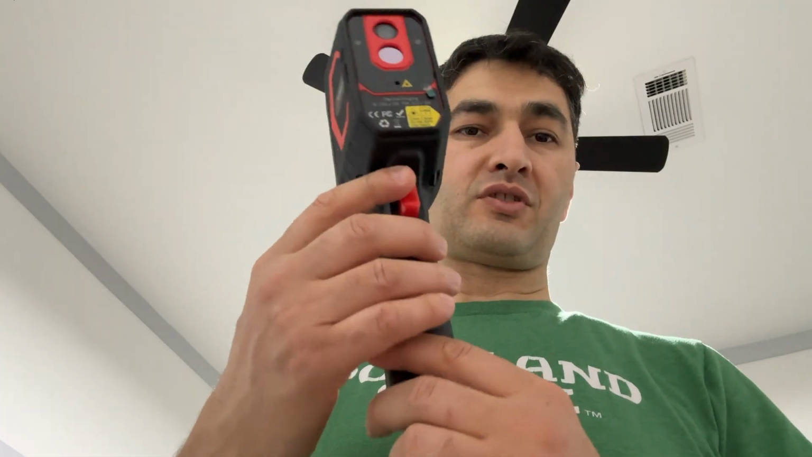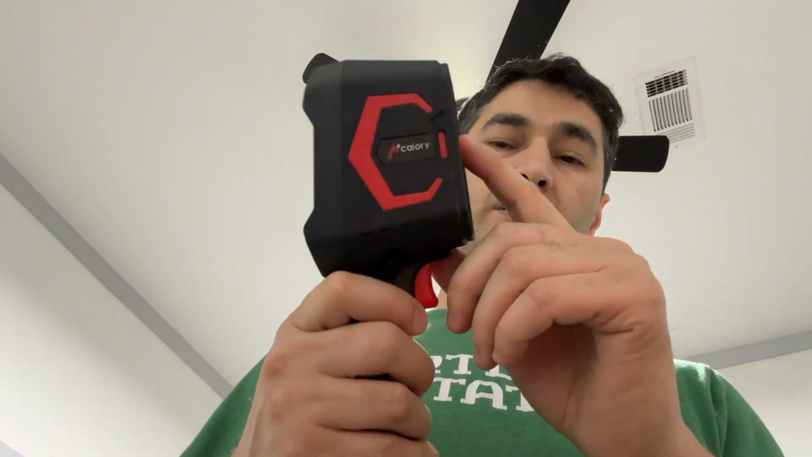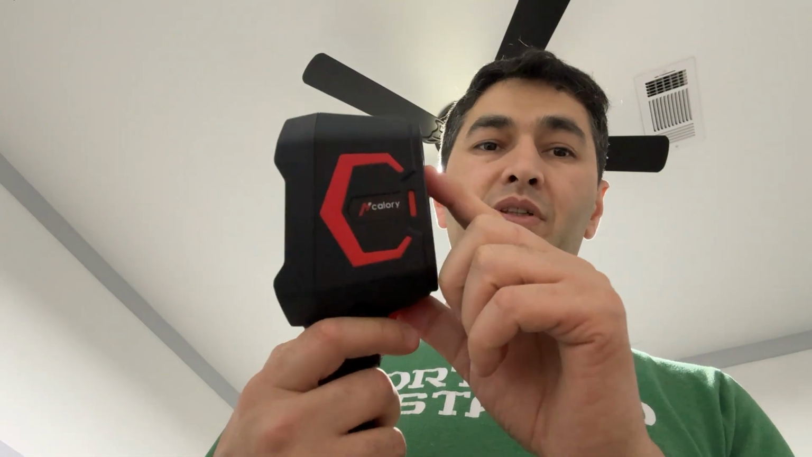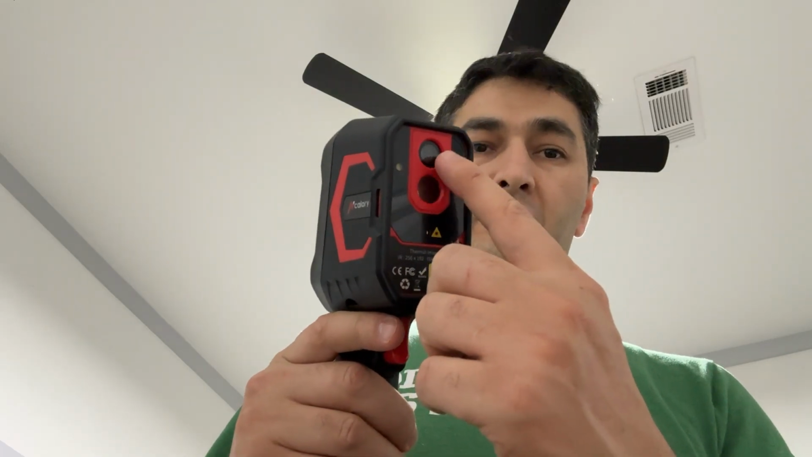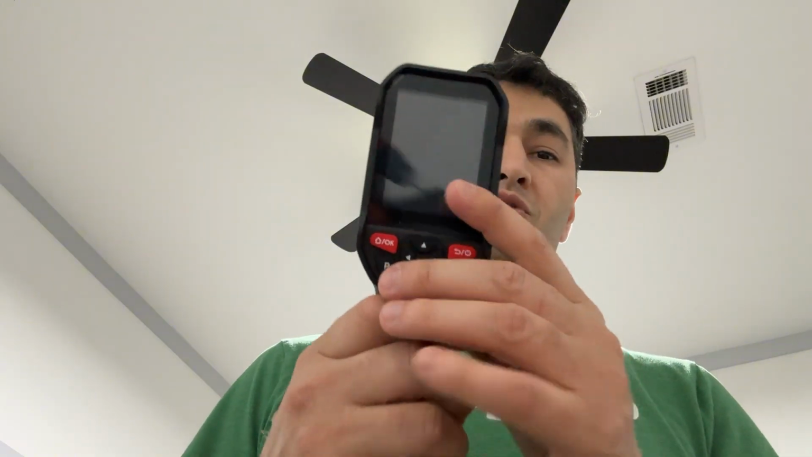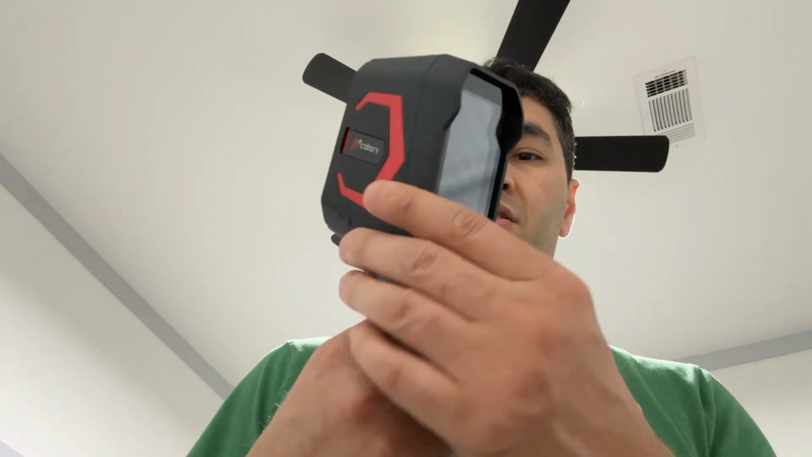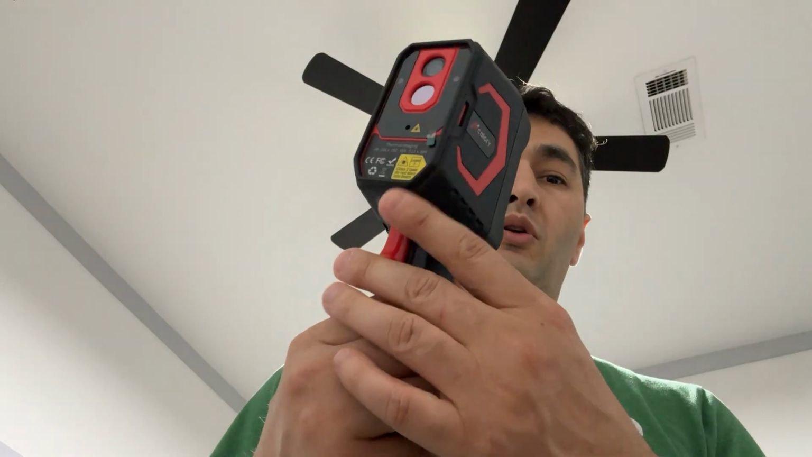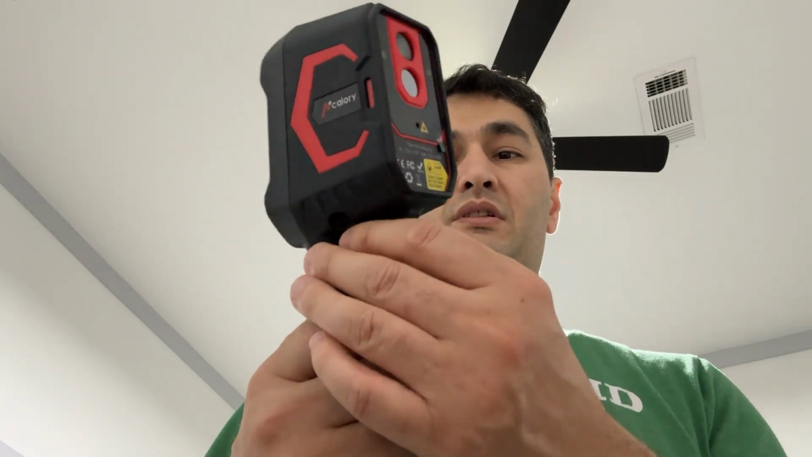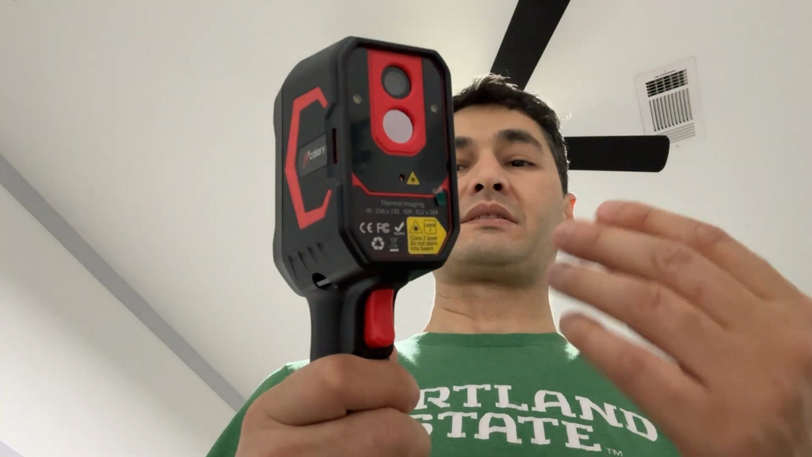I can definitely suggest this product. It's because it has a laser and there is thermal lens, and we have a great quality of the camera right there. You can either take a picture or record a video. You can change the image mode, at the same time color palette. Basically you can see what's going on around you, like if the temperature is increasing or decreasing. You can put an alarm. If it is higher or lower, then it's gonna alarm.